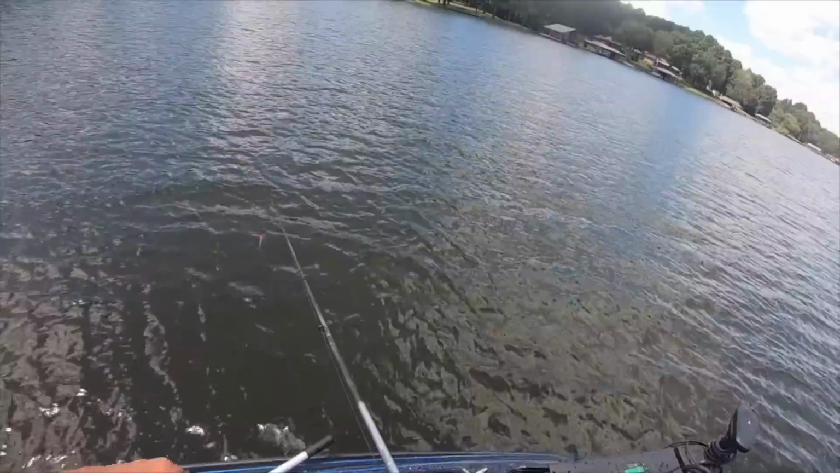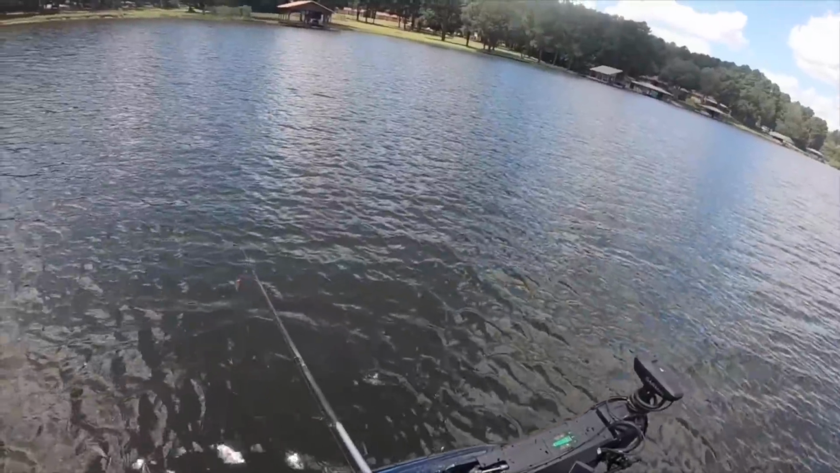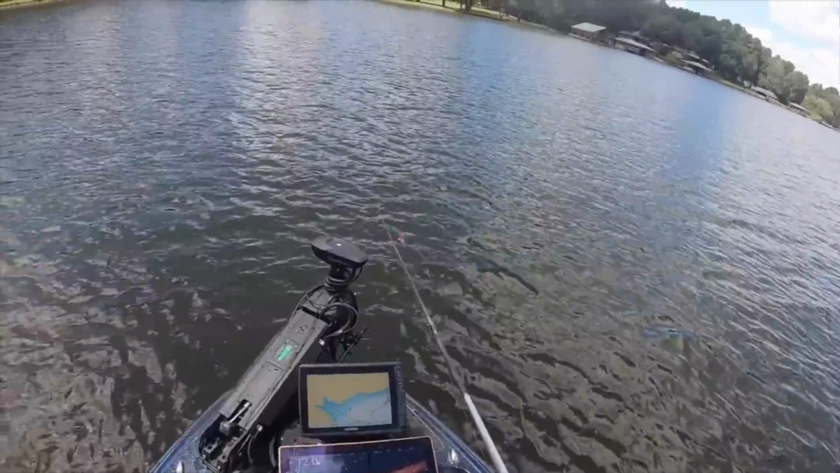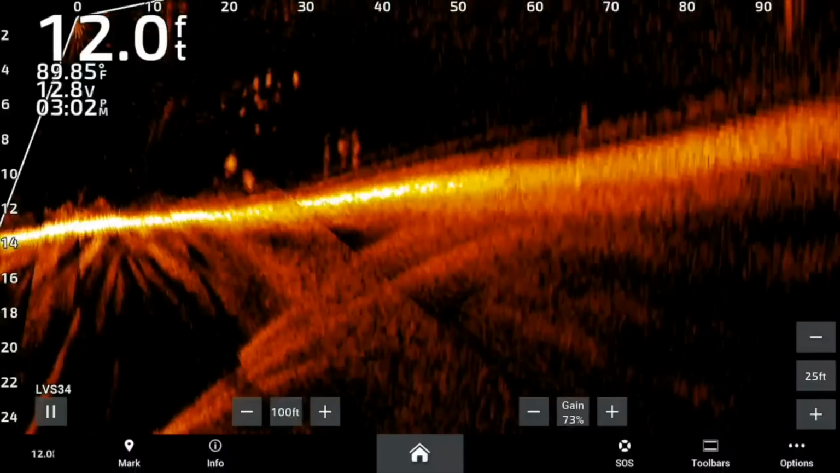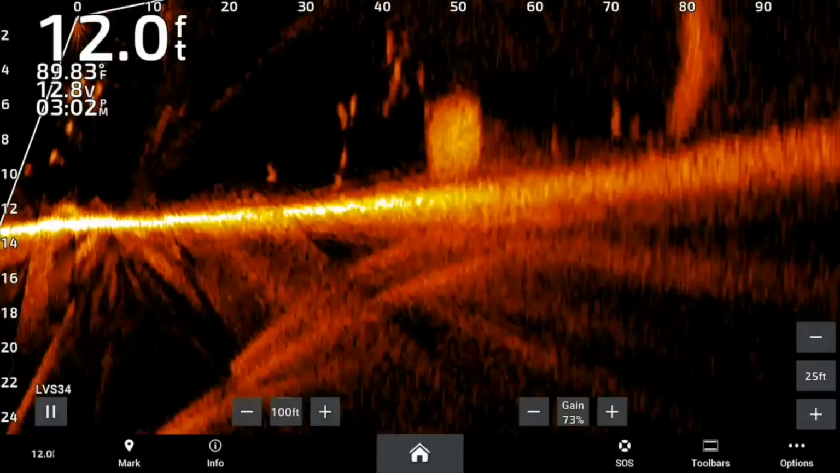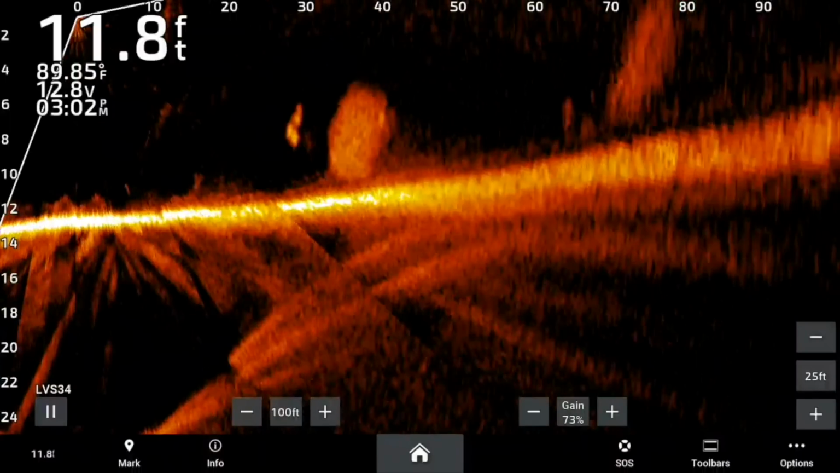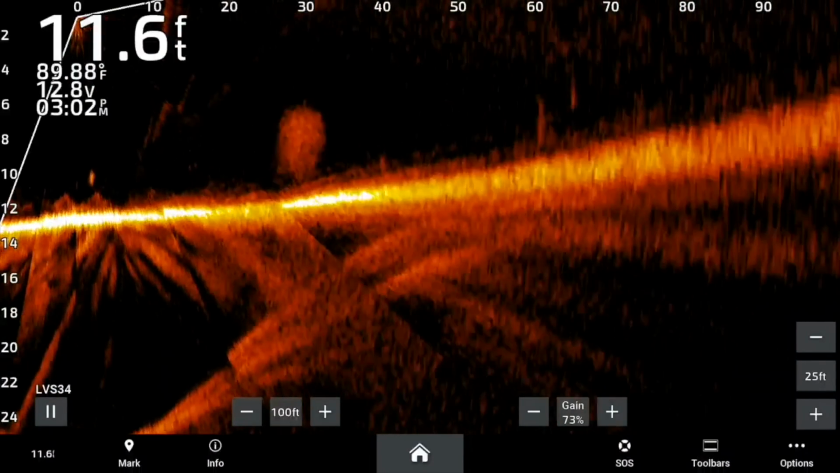Those are just far enough. I might be able to swing the boat. I don't want to get too far away from where I'm at. Anyways, that's what it looks like. Ooh, those might bite. They might be high enough. Where'd they go?